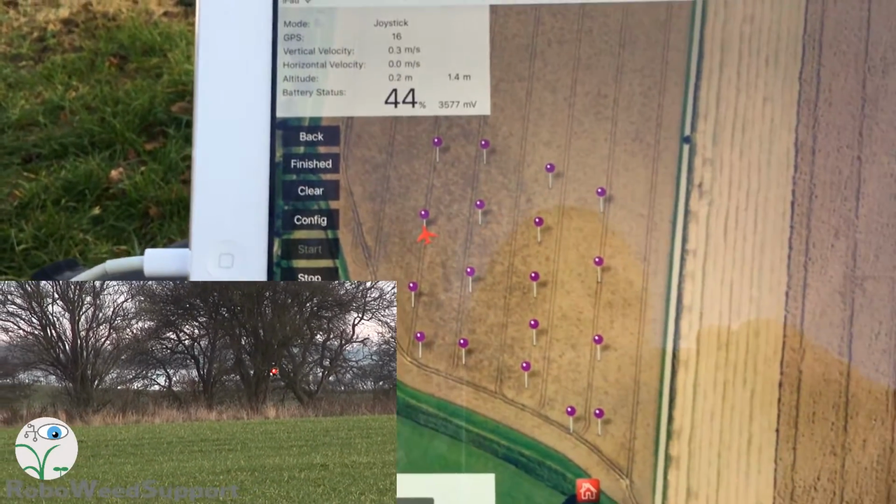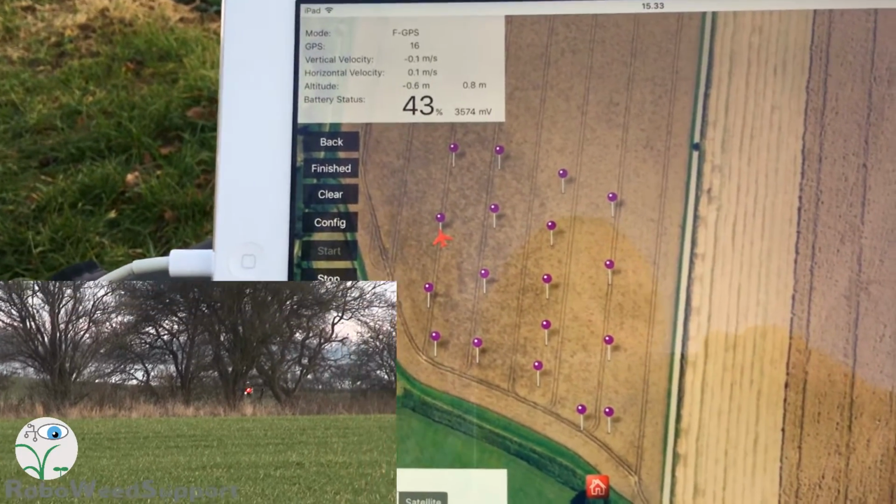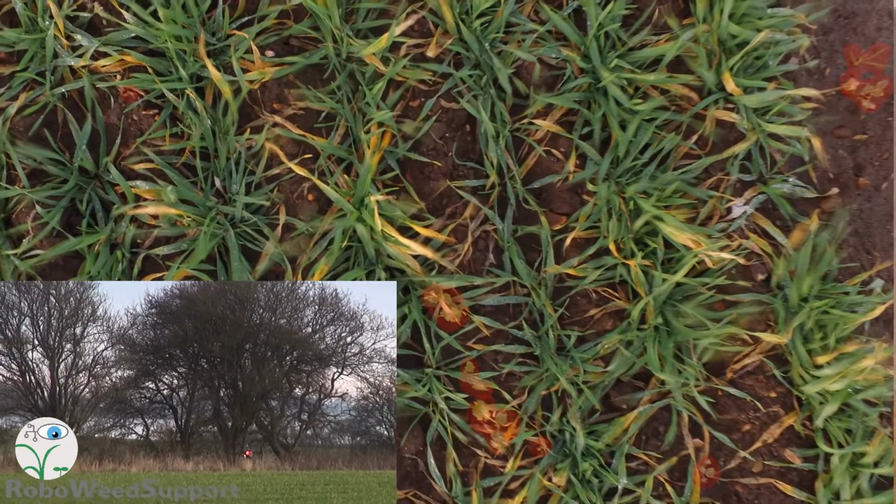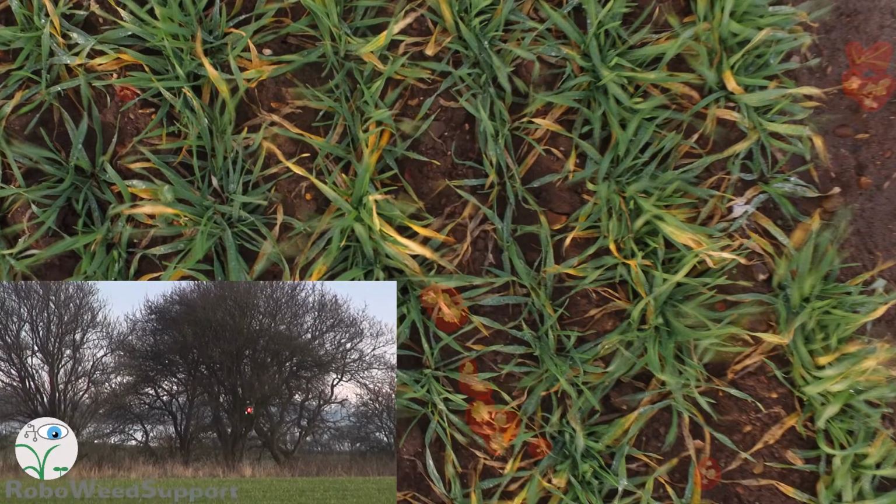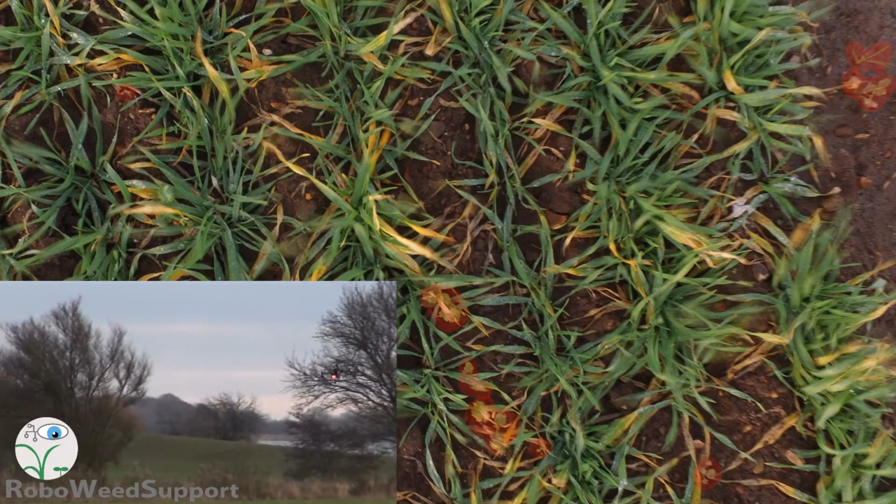3 points. The temperature is quite low, so it's eating the battery faster than normally. Countdown.